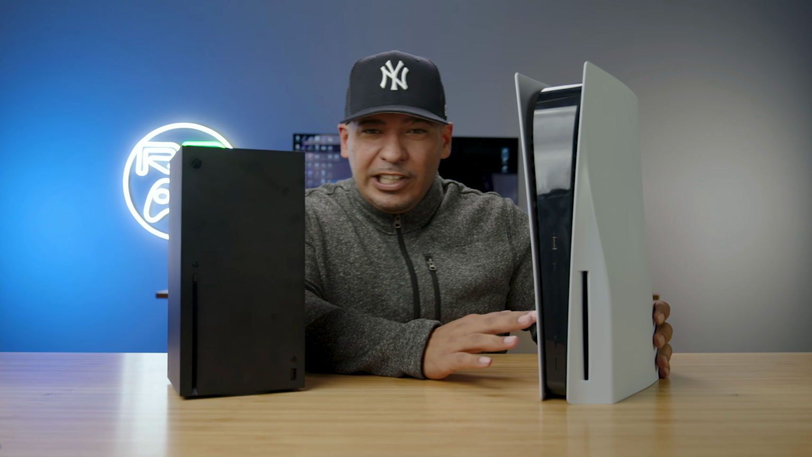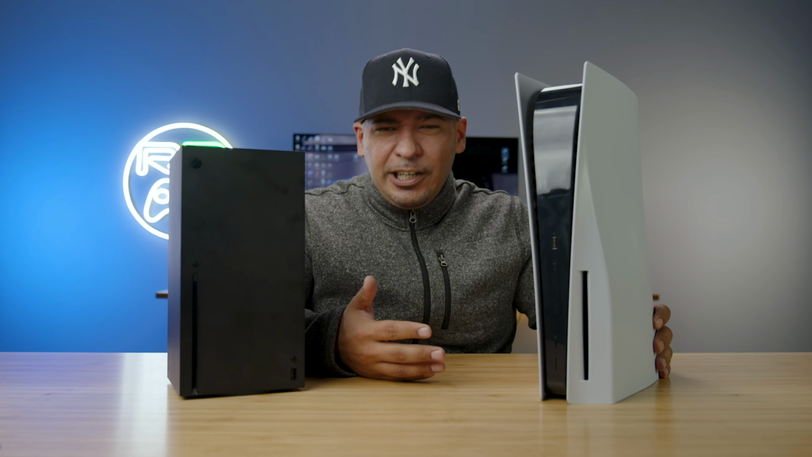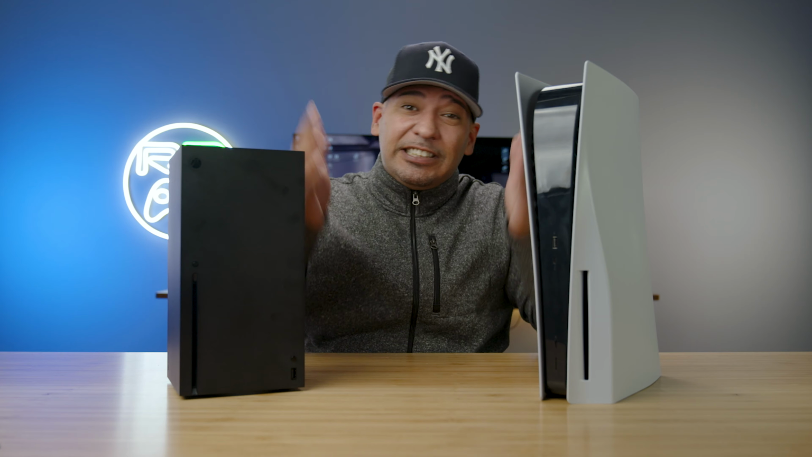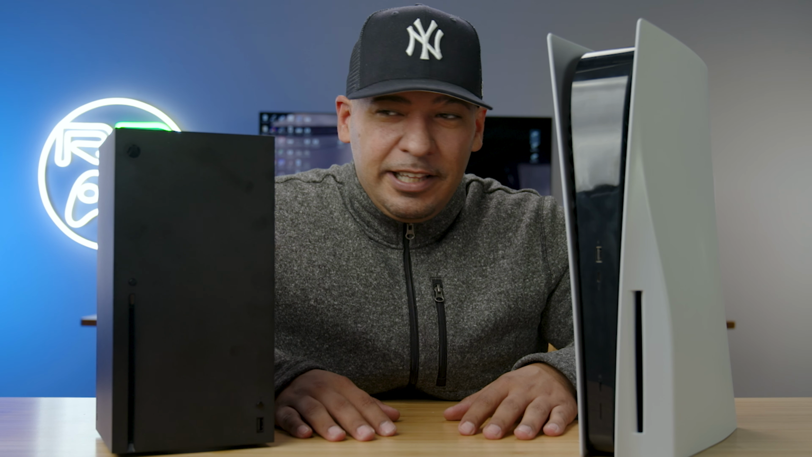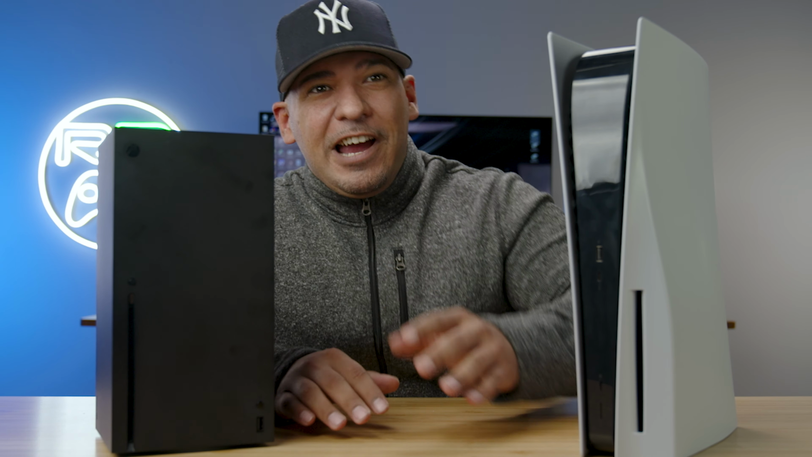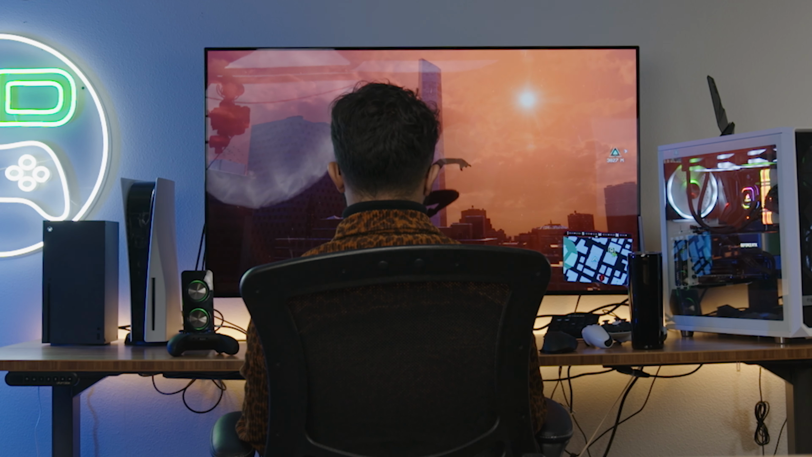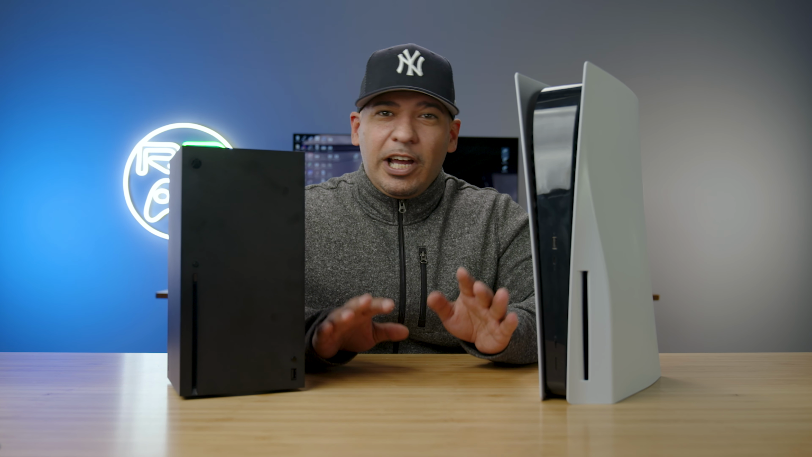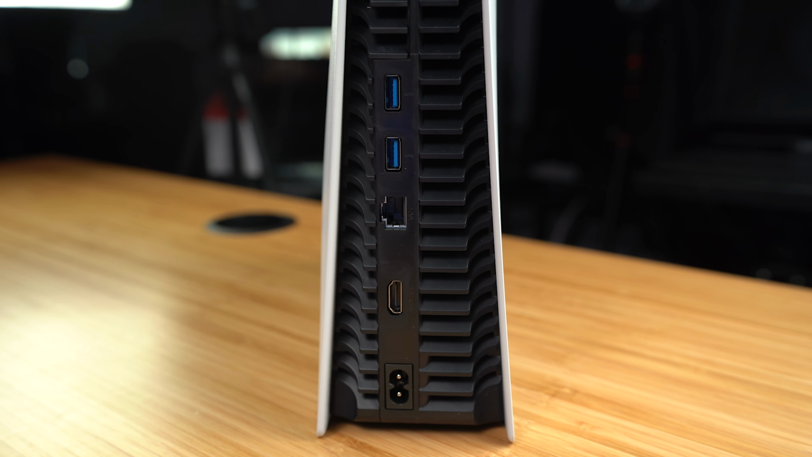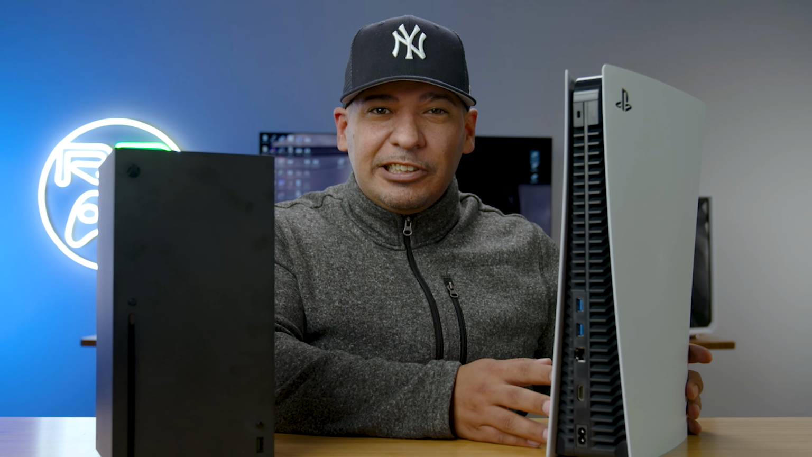Now, there was a news outbreak about the PS5 overheating, and it was a Best Buy demo. Smart guys at Best Buy decided to put the PS5 inside a crystal display. It became a sauna in there, so I could imagine anybody walking on over like, oh my god, they got a PS5 on demo, let's check it out. And they're playing Miles Morales, and then it just dies, right? Black screen, all kinds of errors. In fact, PlayStation has recommended that you keep the rear of its console about 4 inches away from a wall, and we're going to show you guys why.